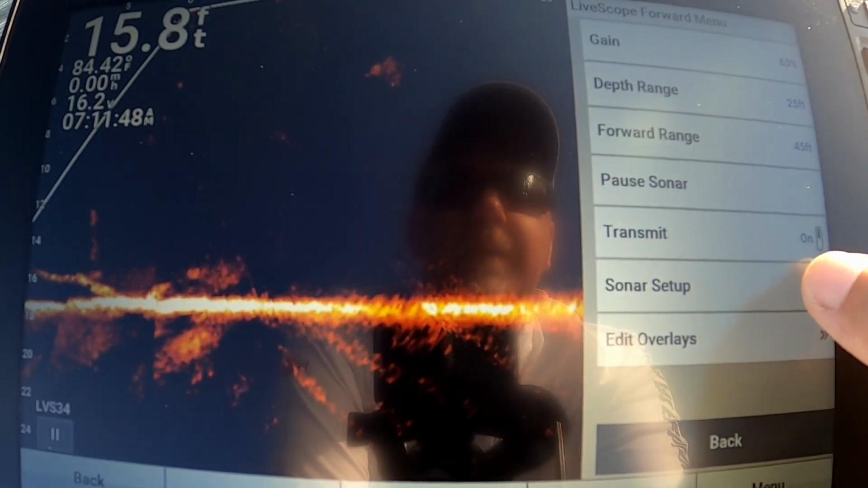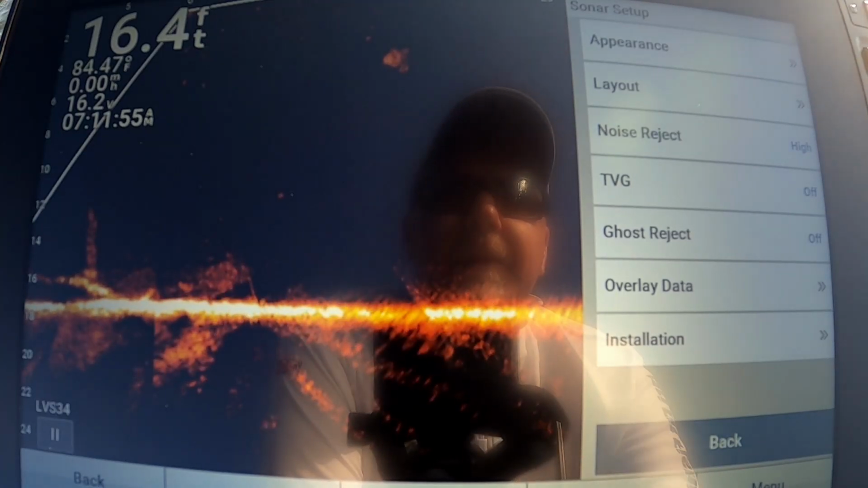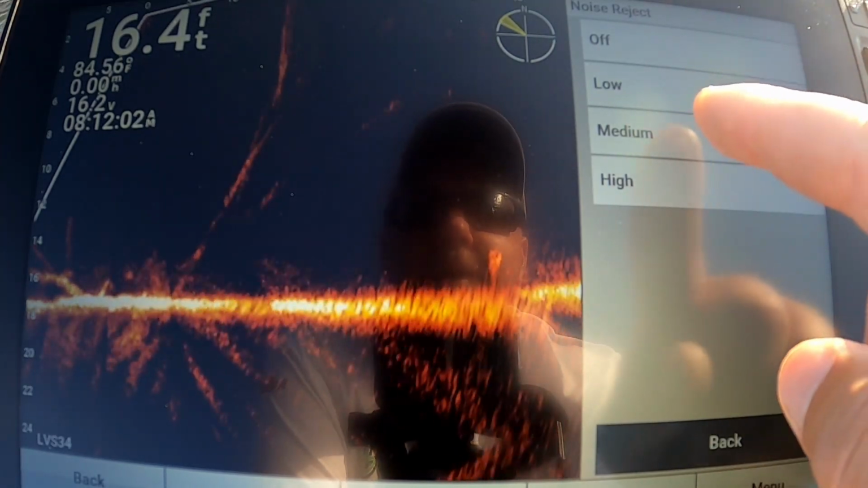Let's go to sonar setup. TVG's off. Gopher's reject is off. Noise reject's on high. Let's see what that looks like if we put it on low. A little bit of a ghost tree.